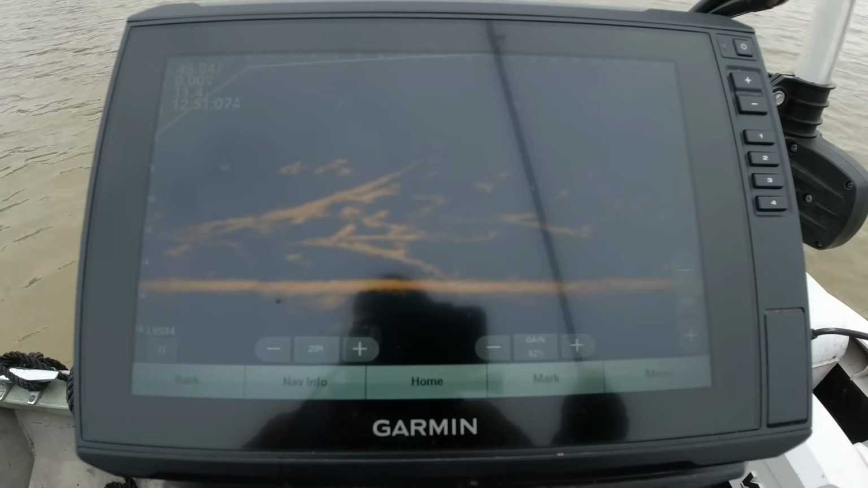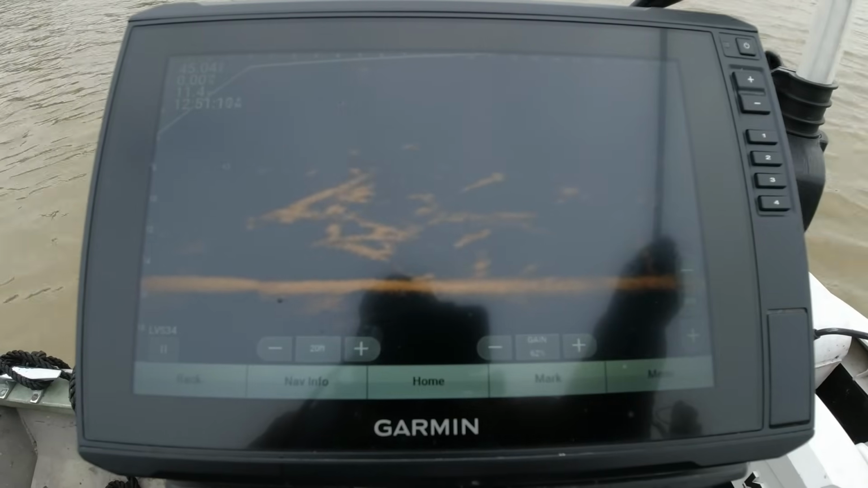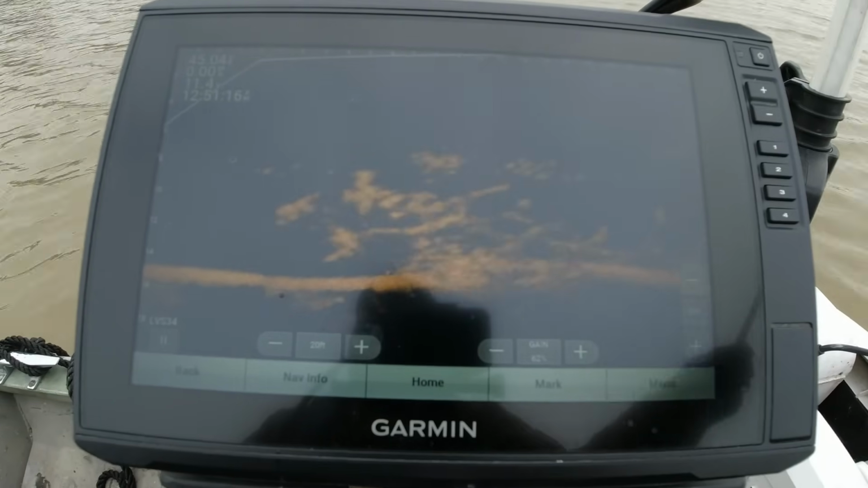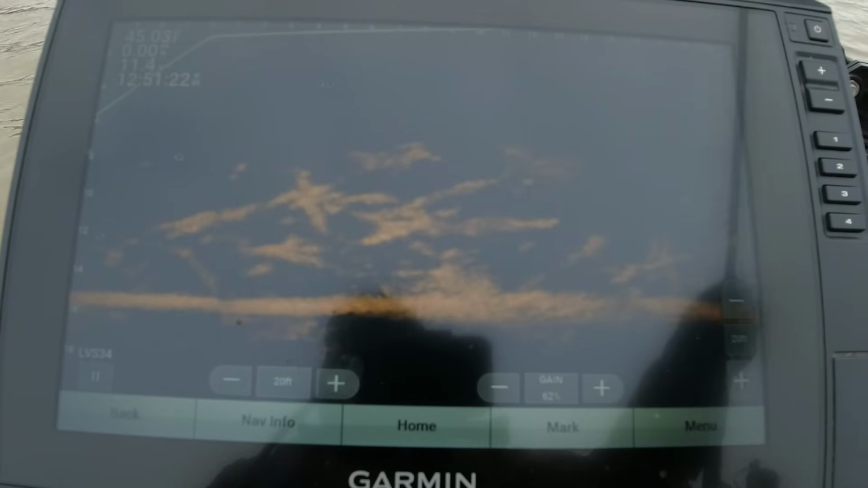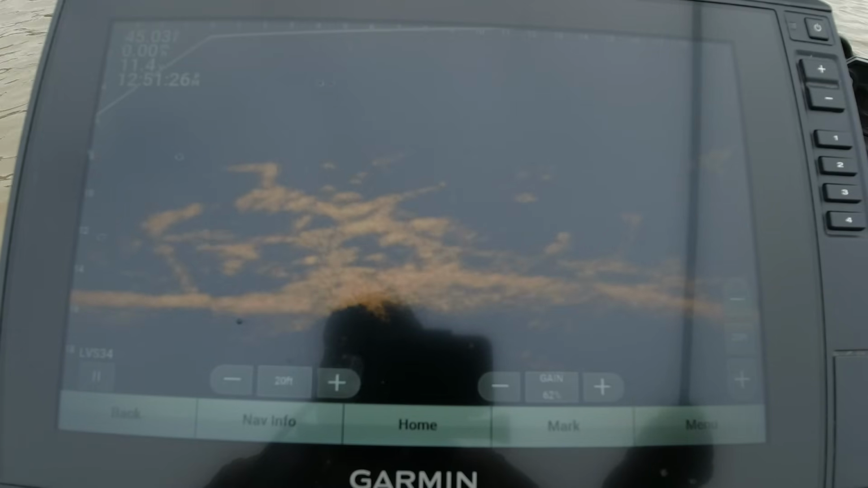I'm just analyzing this brush pile. I see some in there. I don't know if I'm gonna be able to get my jig to them, especially with this wind being as bad as it is. Is that one right there? Looks like one right there. Get my jig over here, see if I can present it to him. Yeah, that may be kind of long. That may be a catfish or something.